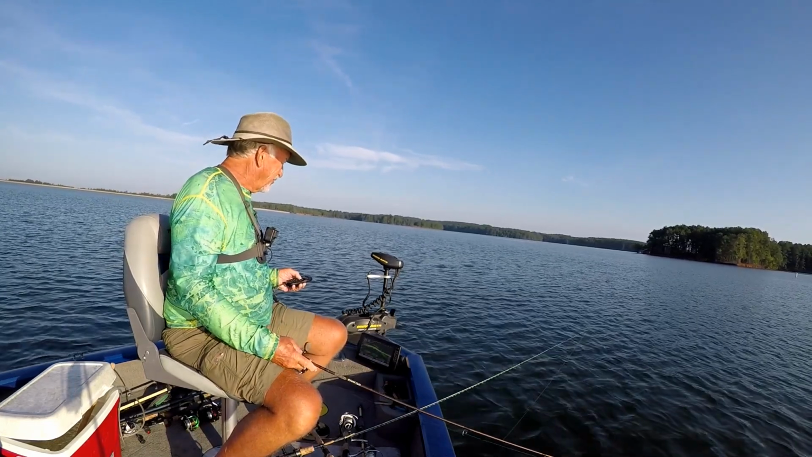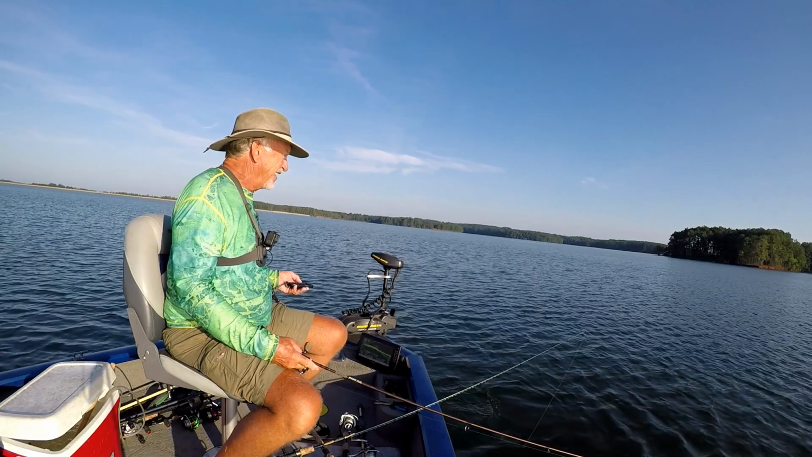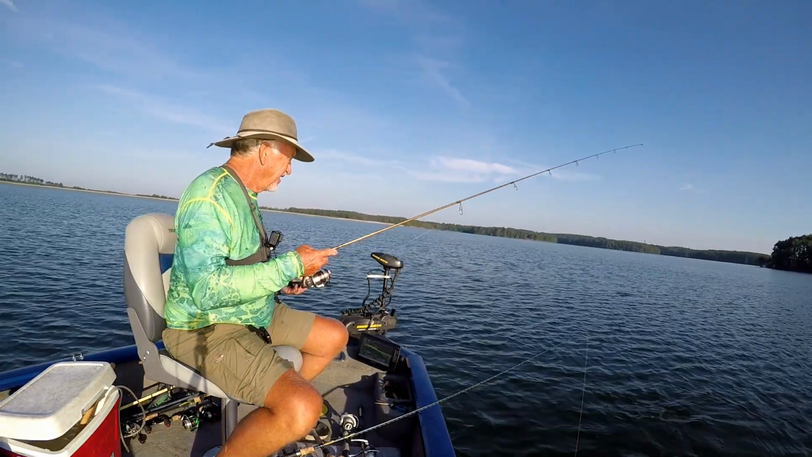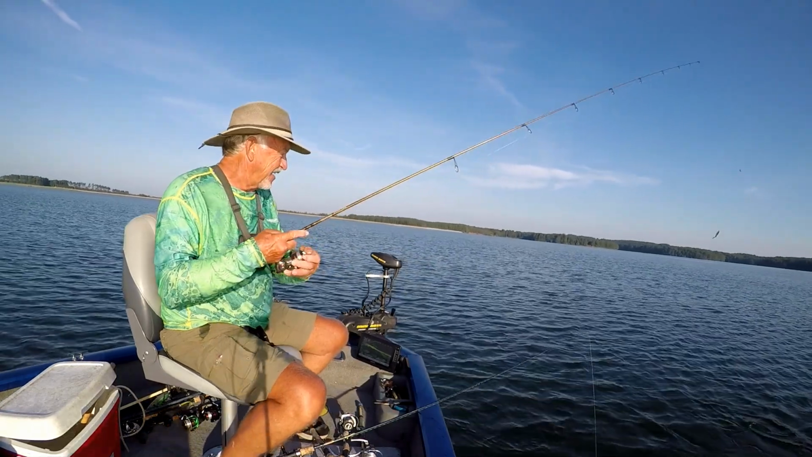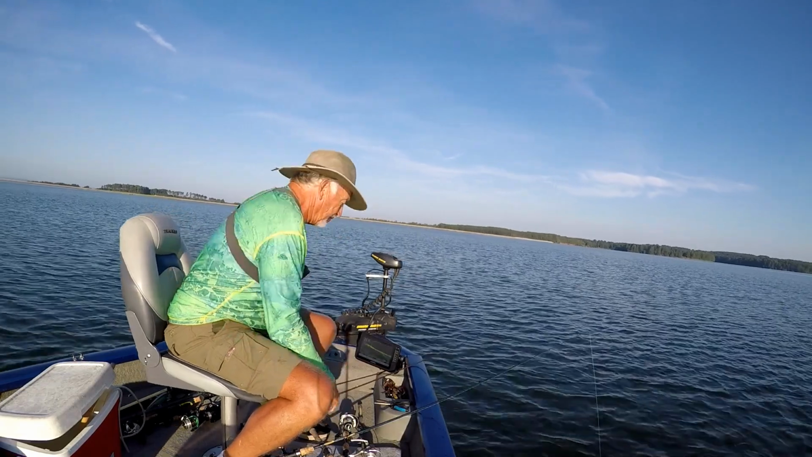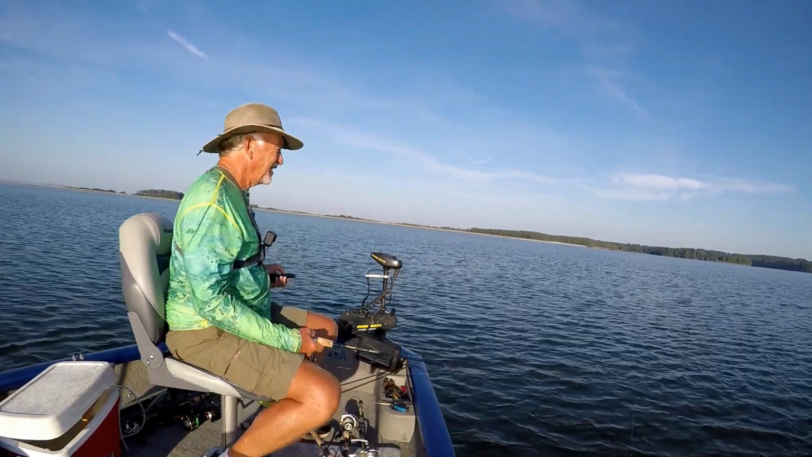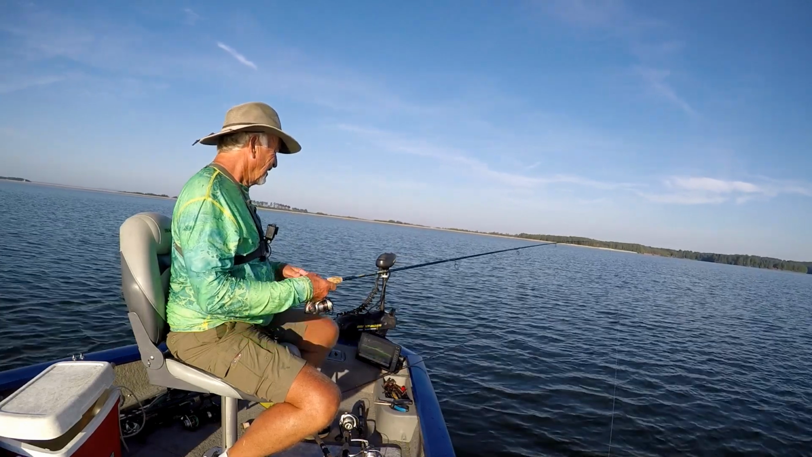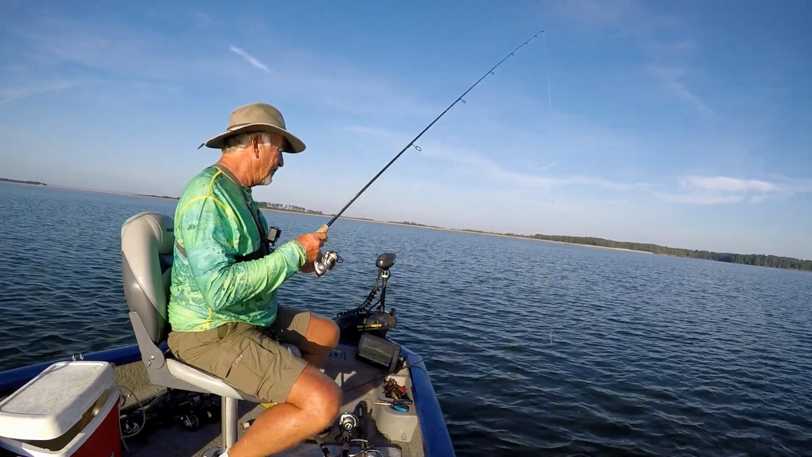I'll tell you one thing. You can tell it's going to be some more hot this day. Let's kind of just cast that minnow up there and see what happens. Right there like that. See if we want to take it. Kind of stay off of them a little bit. So them's crappies I'm seeing.